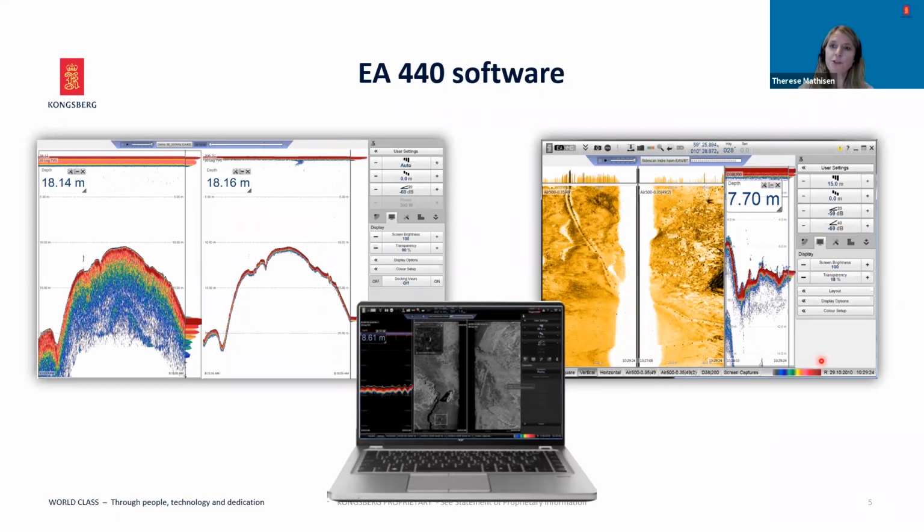The EA440 software is designed to be user-friendly and intuitive. Depending on your requirements, you can set up your views to show the type of data that you are interested in. Data are shown in echograms for each channel. Each channel can be configured separately, such as setting the range, which defines start and stop depths of the echogram. You can adjust gain settings and colors to improve the appearance of the echograms, and you can adjust power output settings.